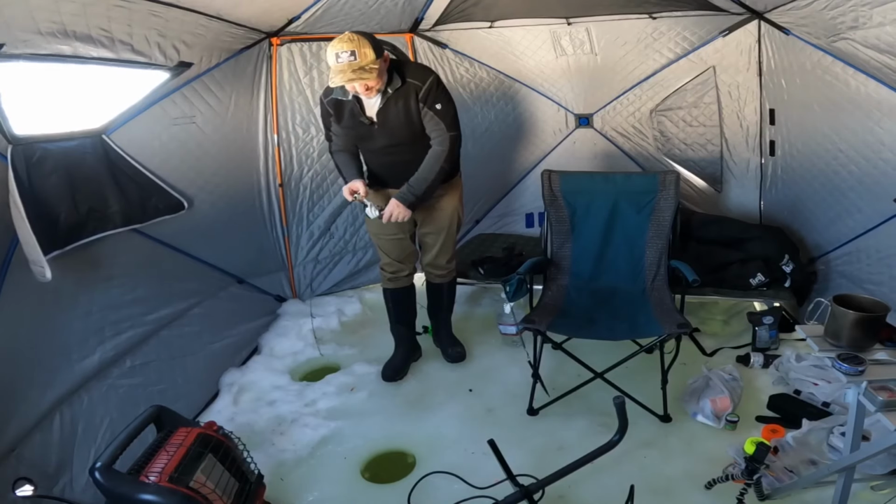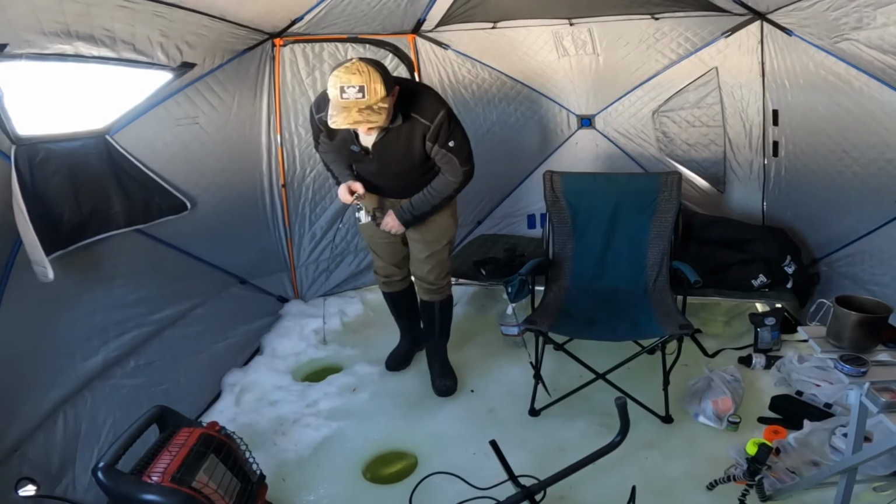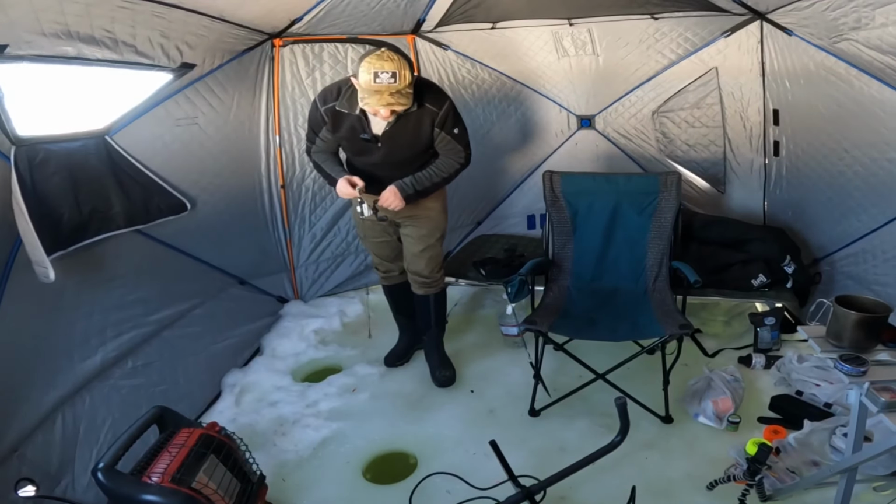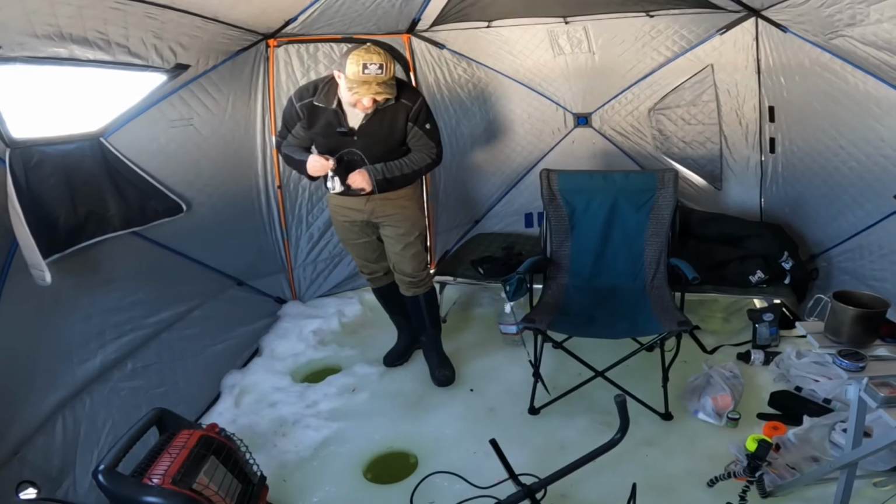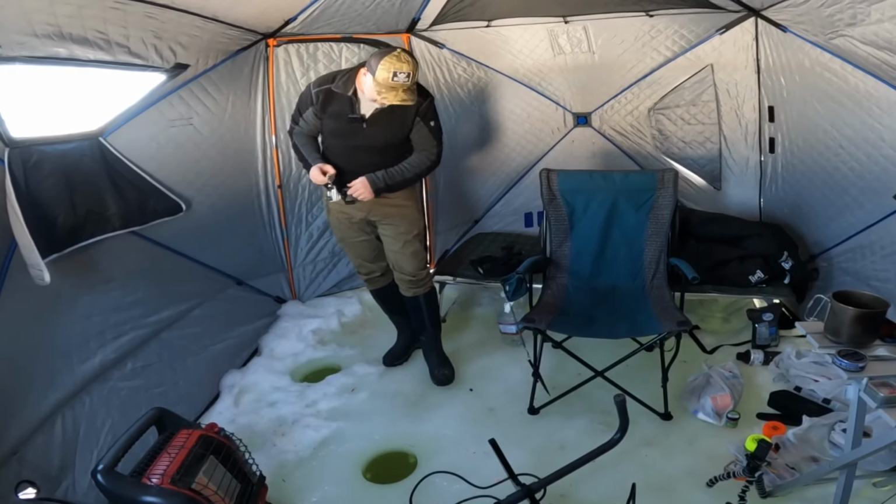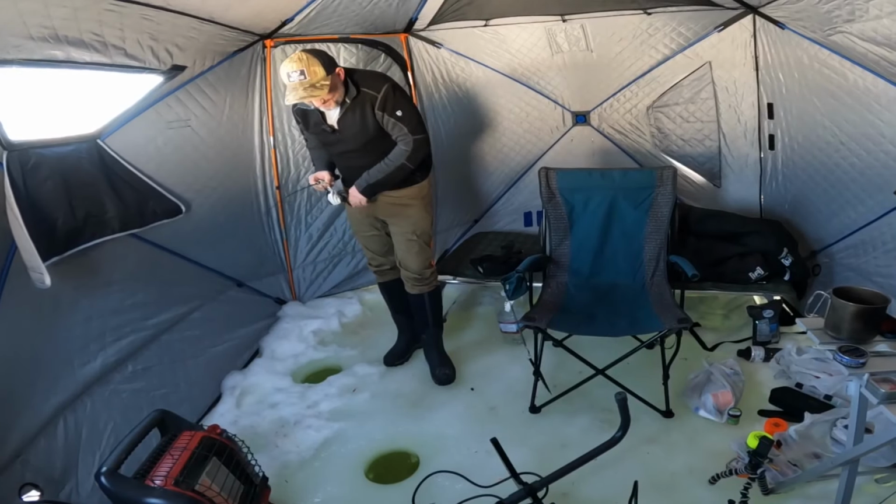Not as big as I thought. Those tigers do fight differently. I'm not positive though. Might be a tiger, might be a fat rainbow. Oh, I think I was wrong. I think it might be a tiger. I don't know. He's down there a ways. He's just ripping line out.